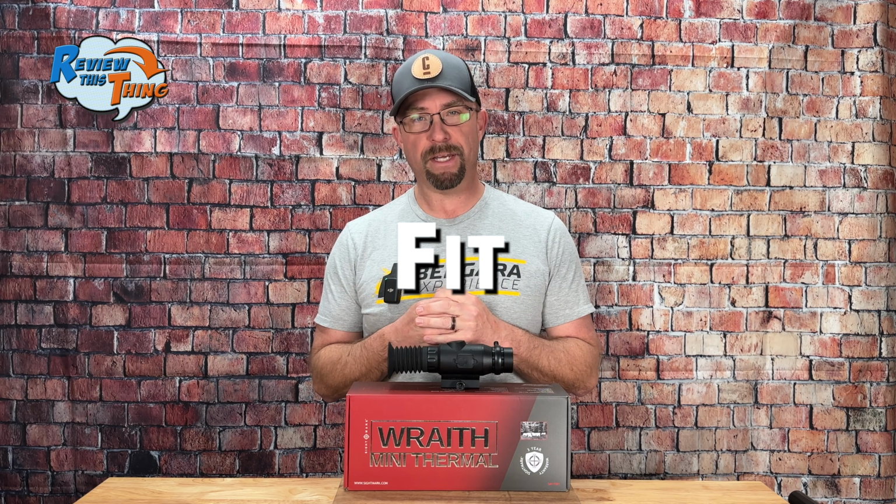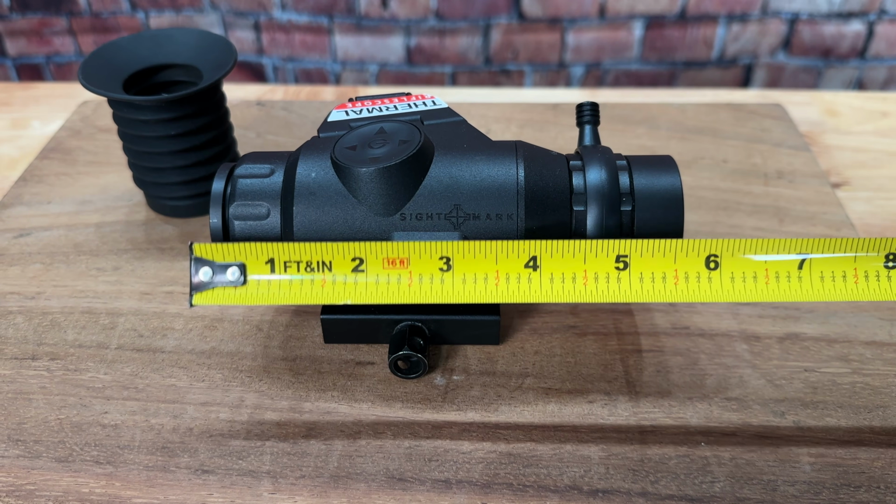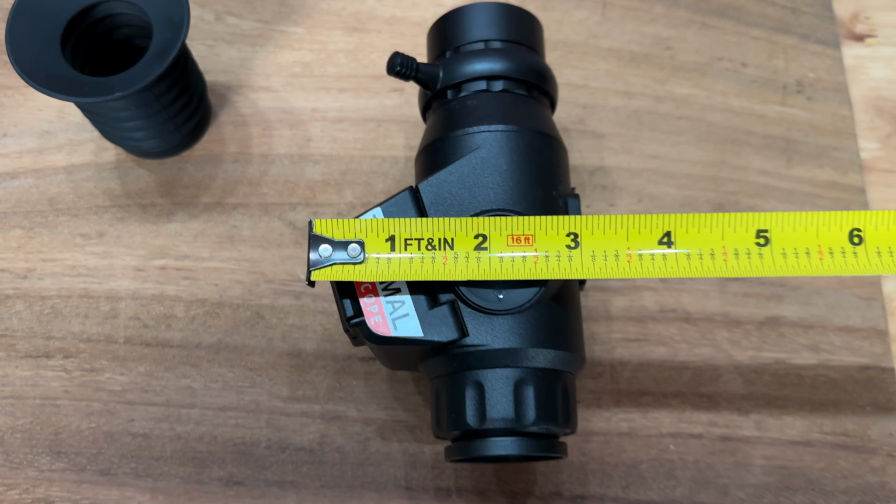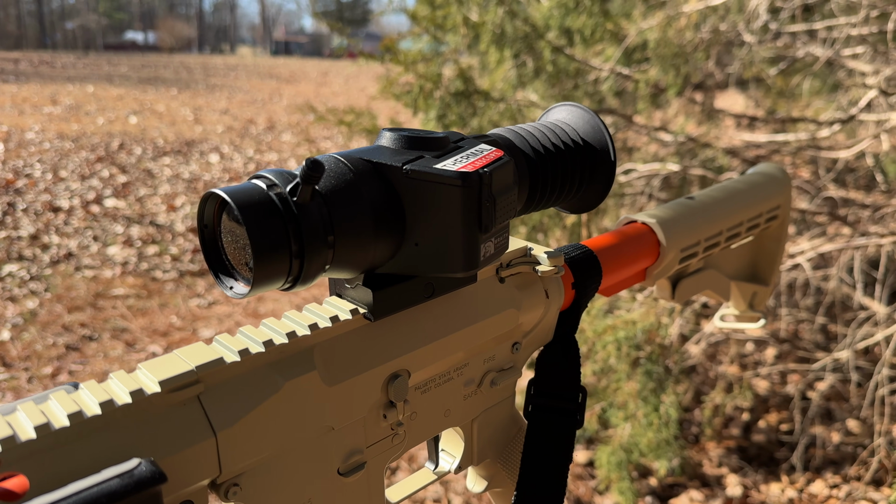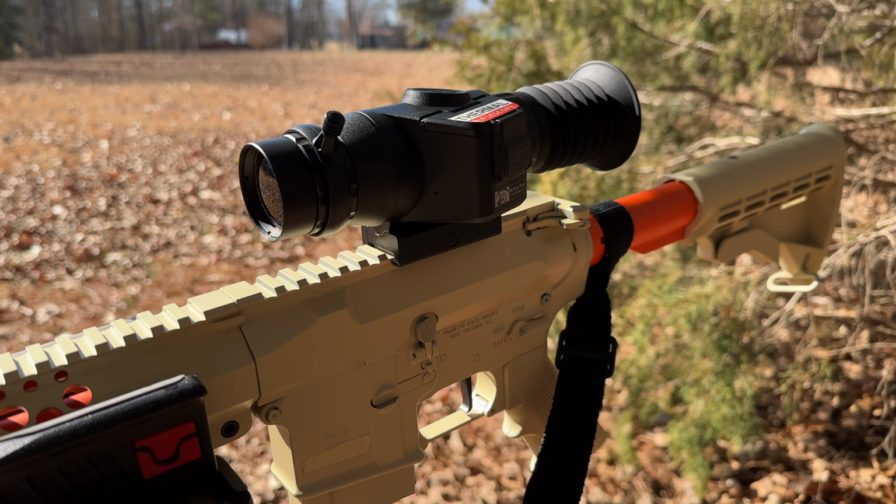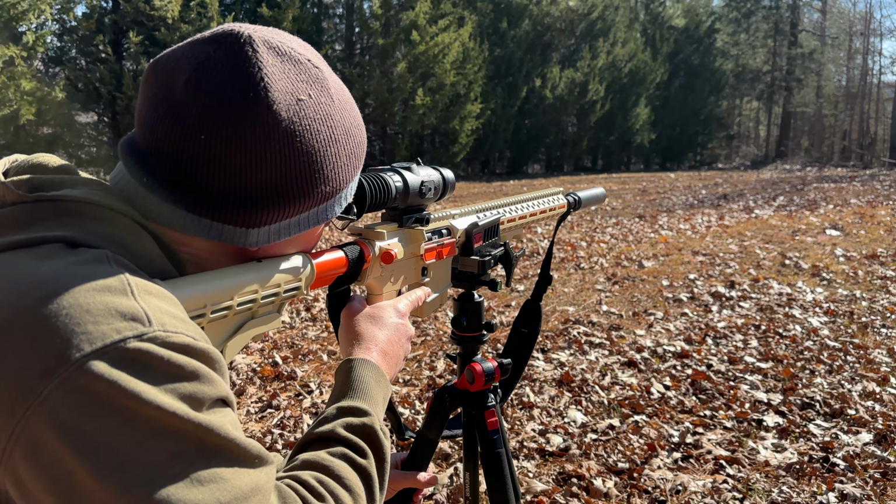As always, we're going to tell you the facts. First up is fit. This Sightmark Wraith Mini Thermal is tiny. It weighs barely over a pound. It's just over 6 inches long and 3 inches wide and just shy of 3 inches tall. So unlike some other optics, it's really compact and lightweight, so it feels like it's barely even there. Carrying it around to different sets and glassing open fields was super easy.